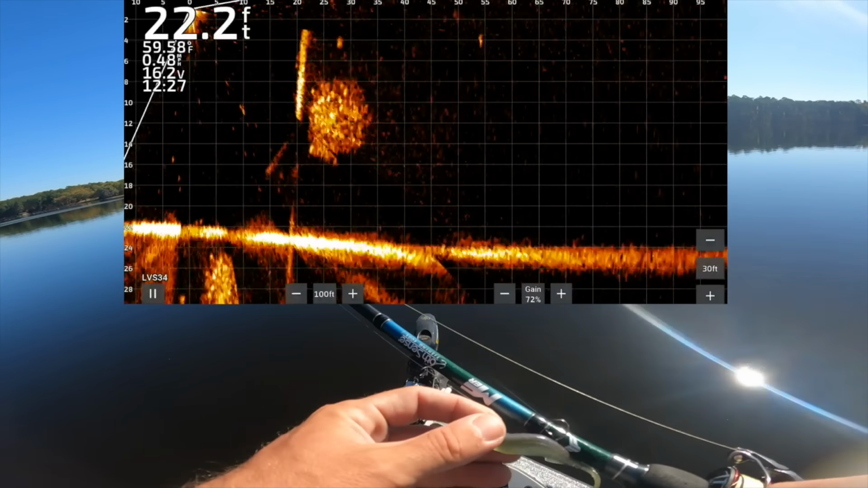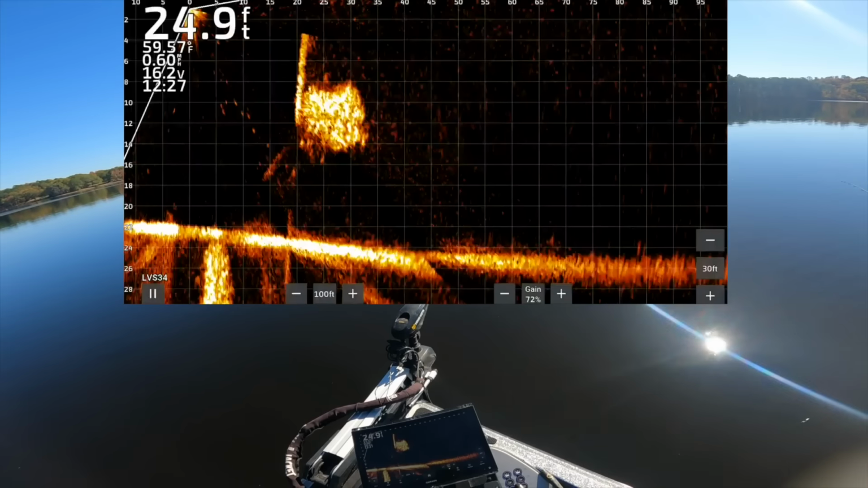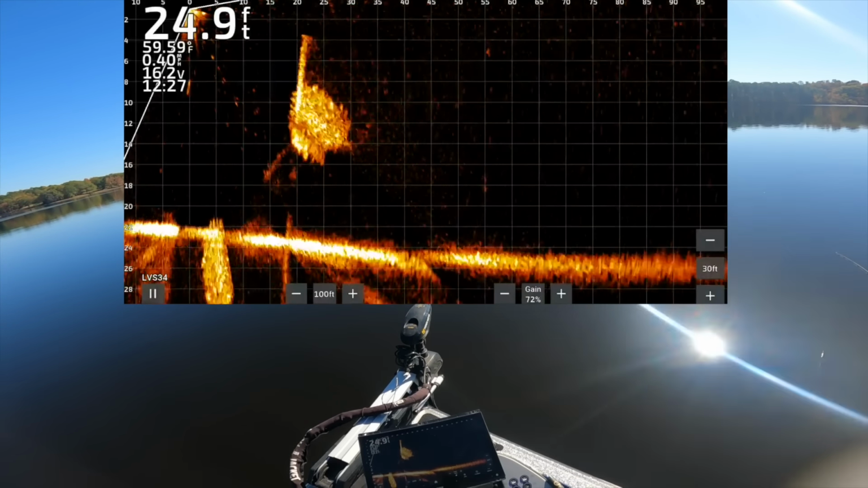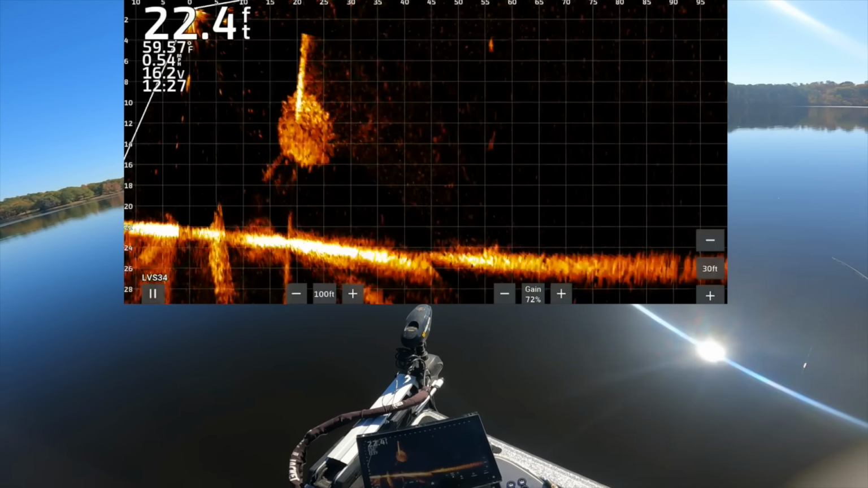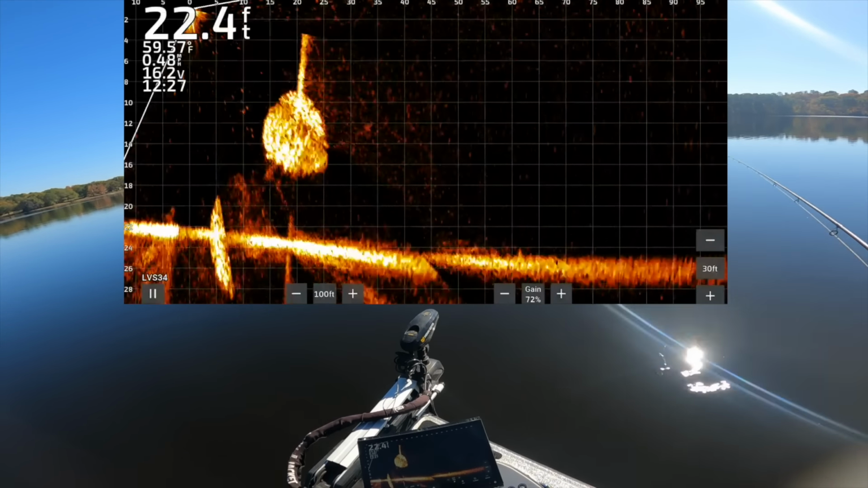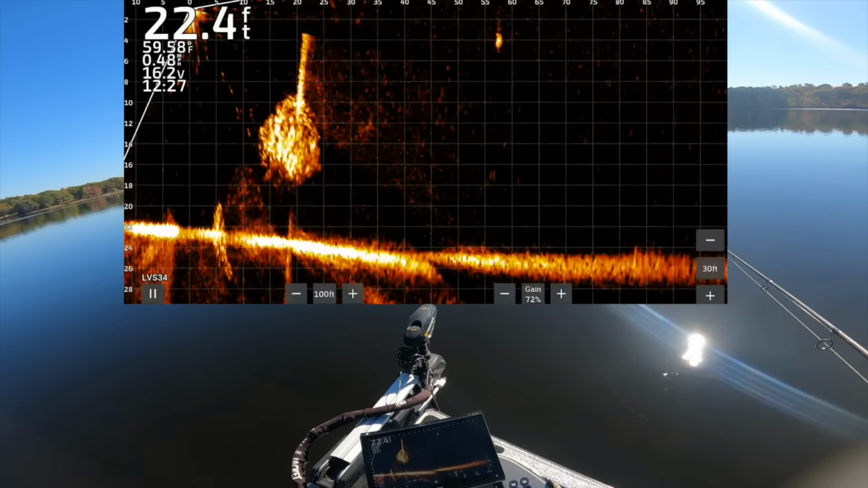There's actually a bass right above those. And watch, he's gonna go down. This is gonna be cool. There's gonna be a big hole. Yeah, see, he blew a hole in those shad. He's back behind it now there. He's at about 26 feet now. He's behind the ball. And he's just freaking gorging himself.